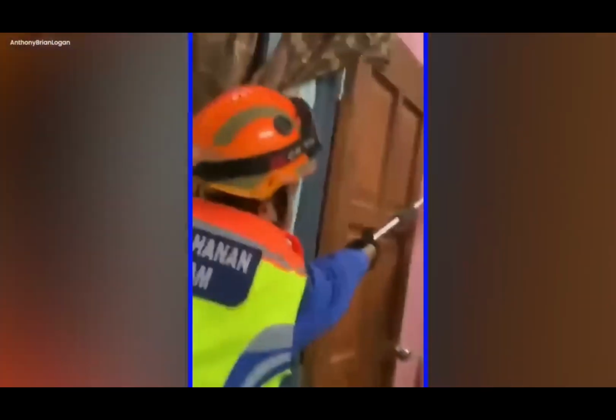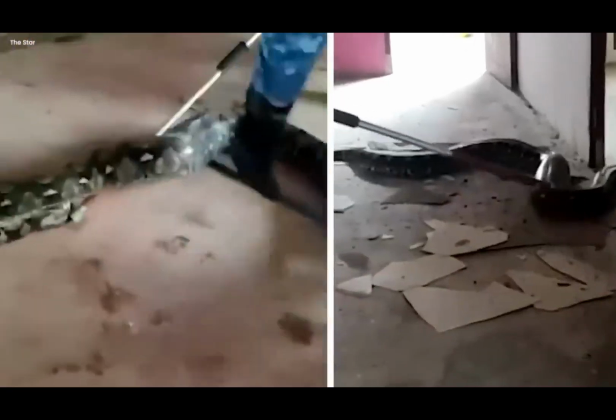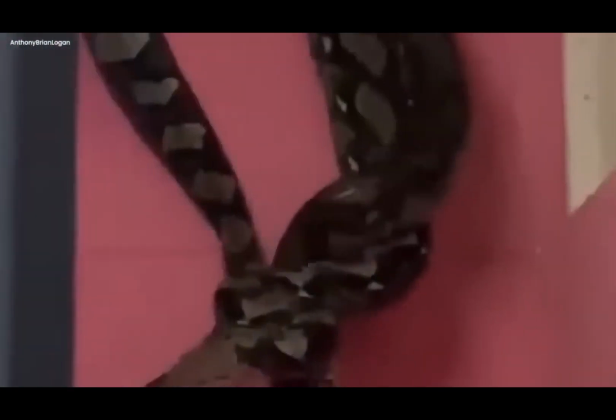People watching couldn't believe their eyes. It was so strange and big that it gave them chills. When the roof broke, it was like a secret being revealed. Everyone watching was curious about where this giant snake came from. It was like a big question in the air. Where did the snake come from? And what secrets did it bring with it?